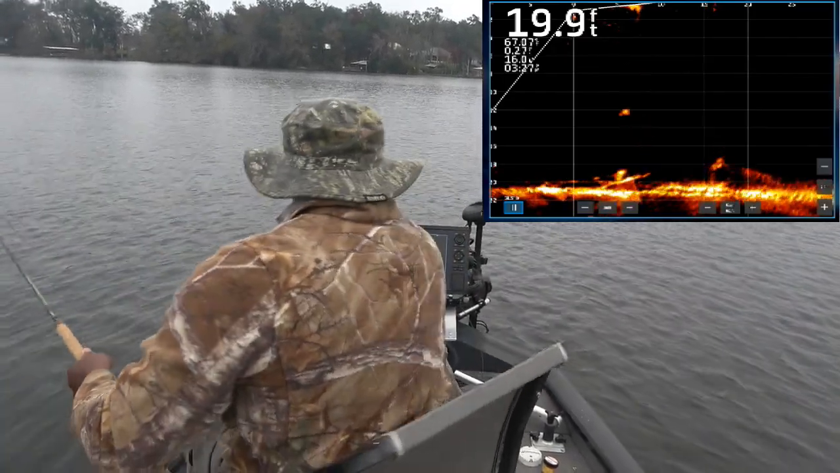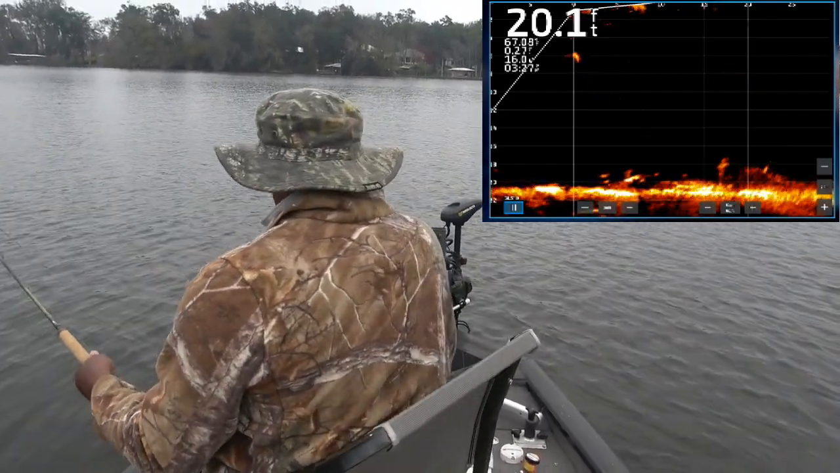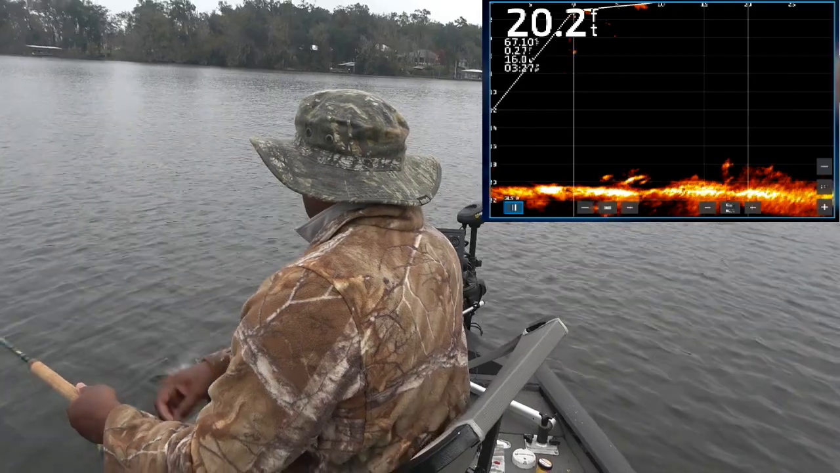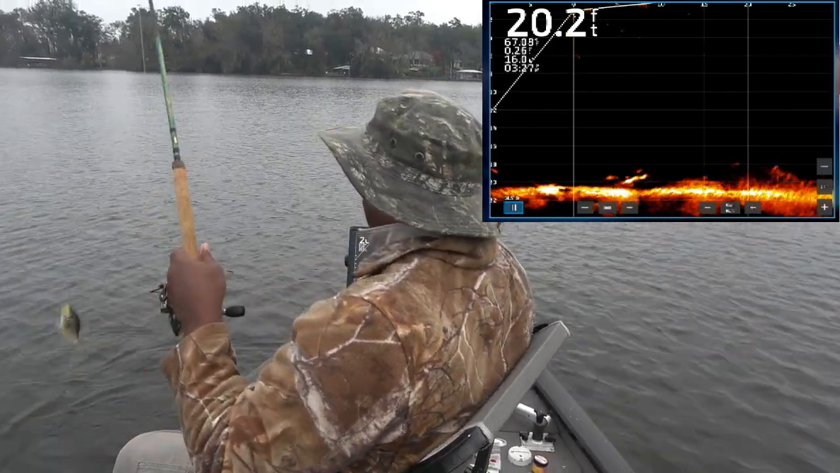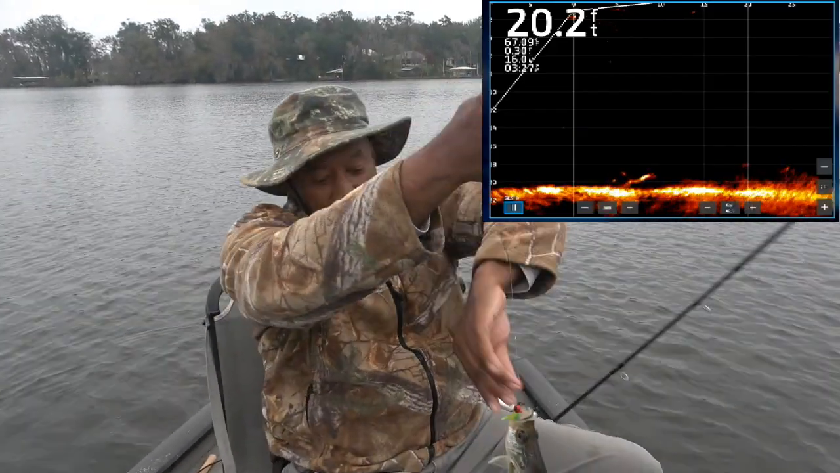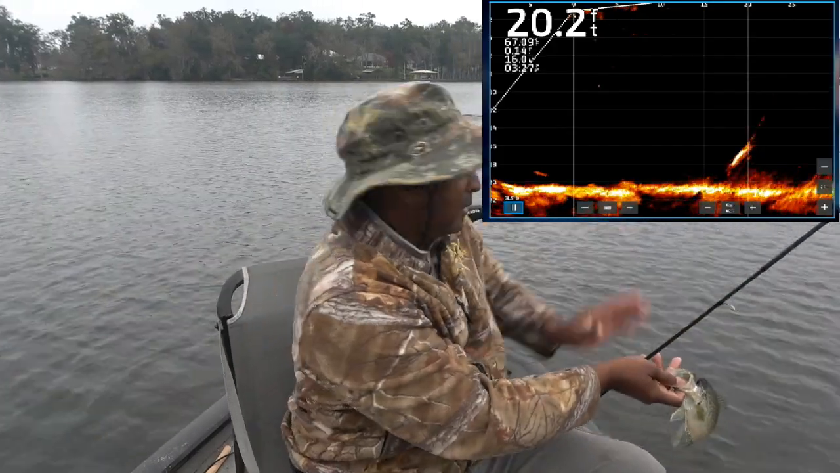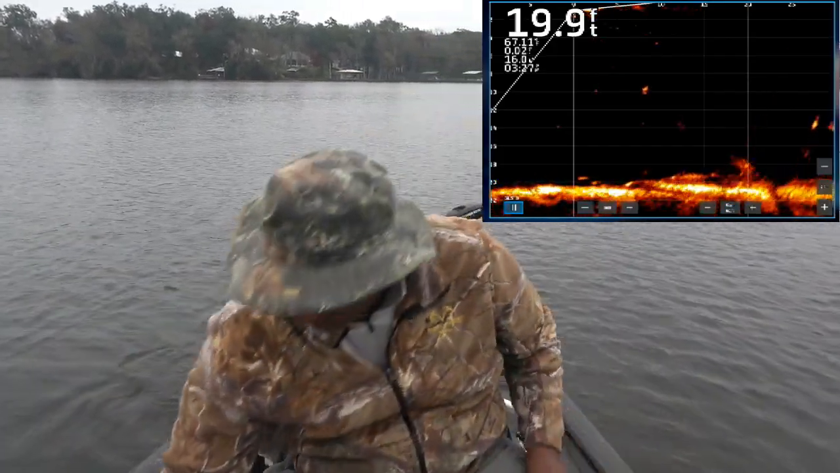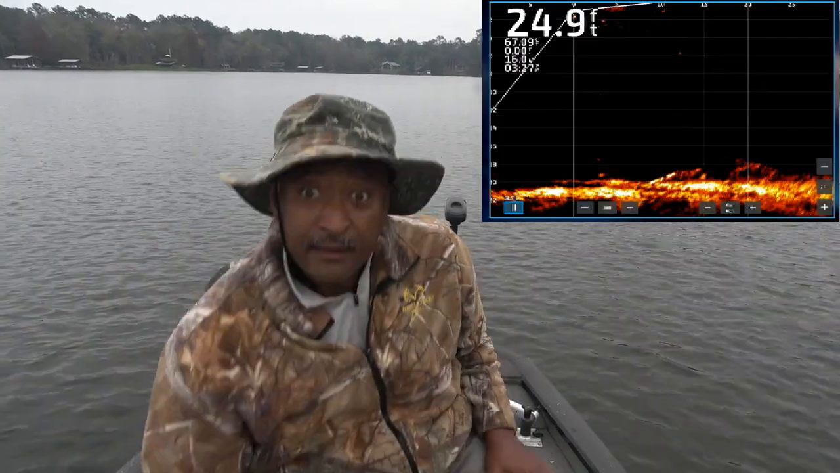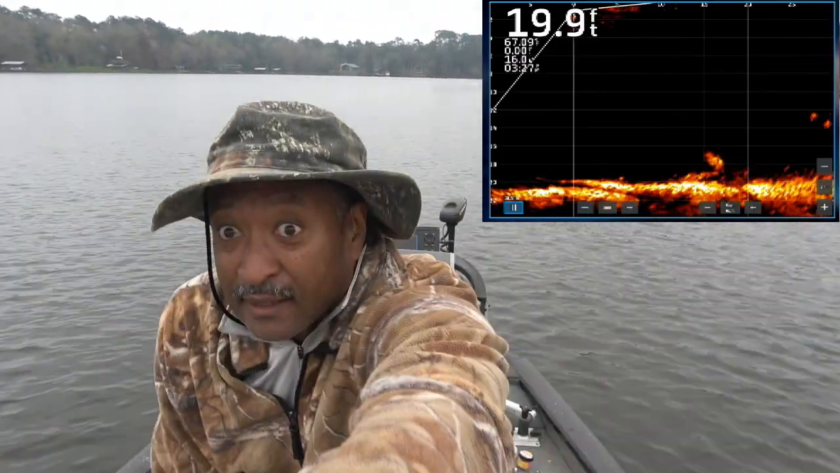There we go. That looks like another keeper there, folks. Oh yeah, that's a keeper fish. I think so, but I'm going to measure him. He's borderline. I'm only keeping huge ones today. And that is a 10-inch fish there. Mom's going to eat him. She's going to like that one, my friend.